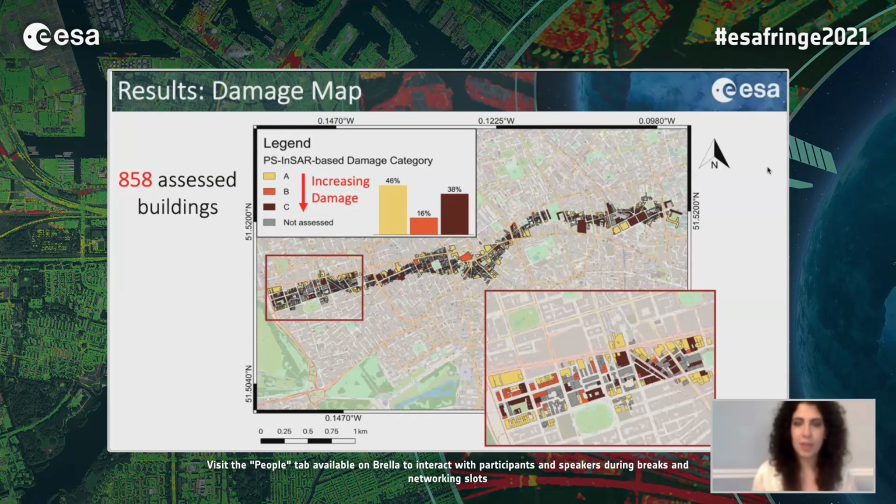The buildings were classified according to 3 levels of damage based on the critical strains that were retrieved for each structure. Category A indicates the lowest level of damage, while category C indicates the highest category of damage.